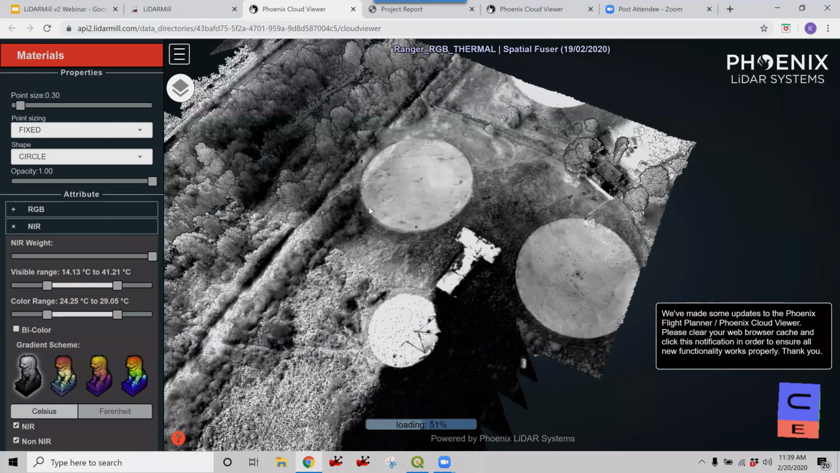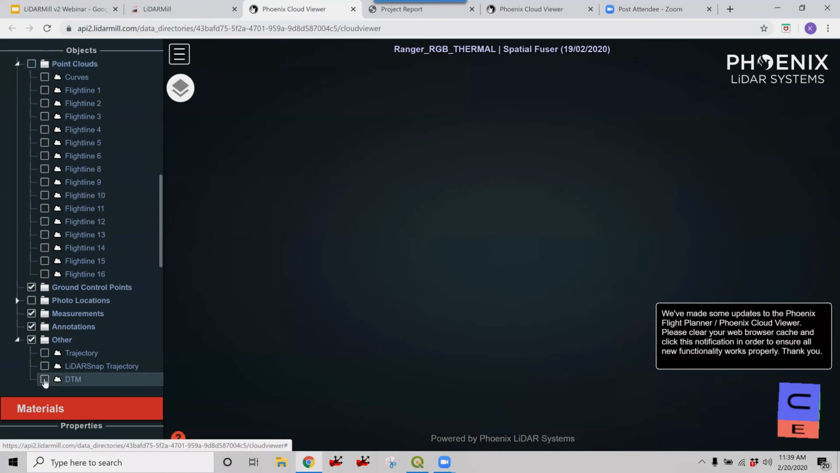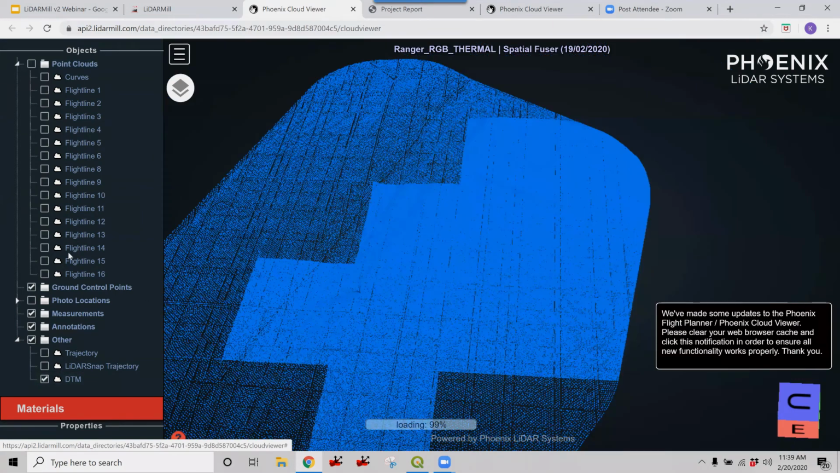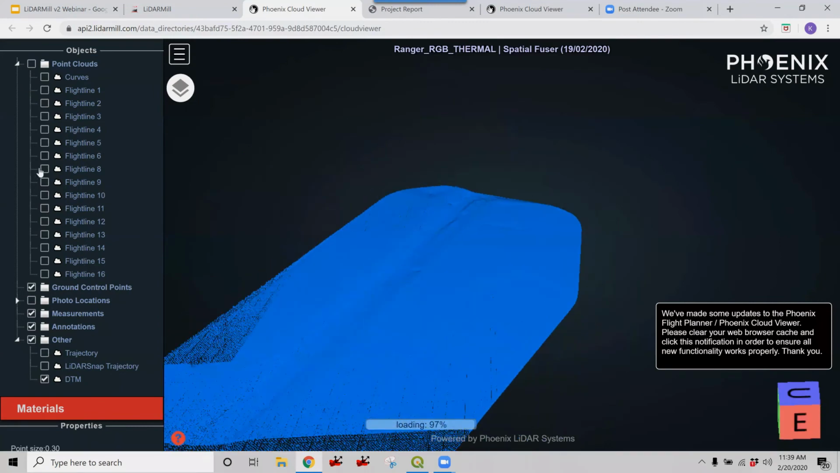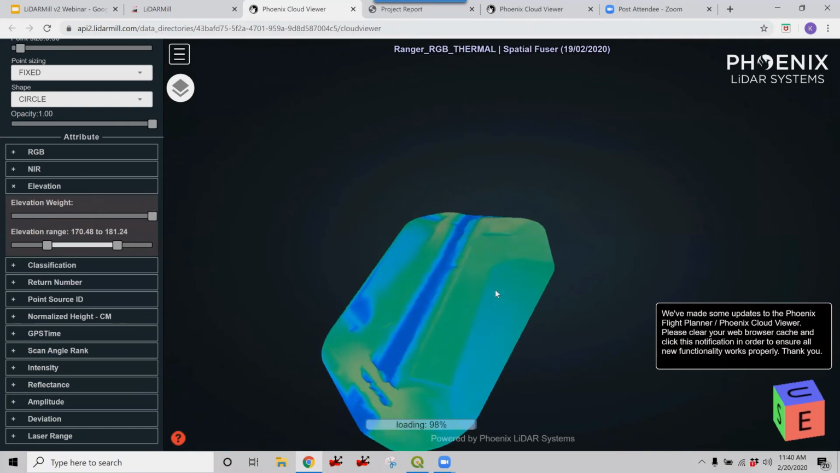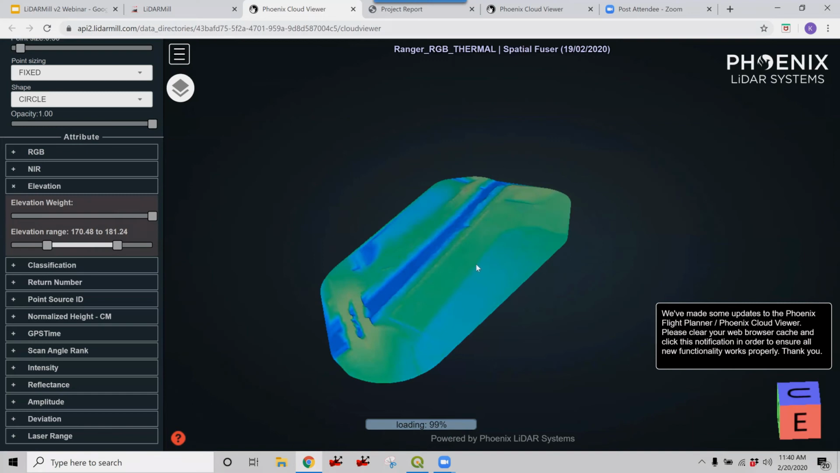And this project doesn't have GCPs, but before I hop to the GCPs, I'll turn off the point clouds and enable the DTM. And you can visualize your DTM there as well. But now we'll hop to a project with ground control.